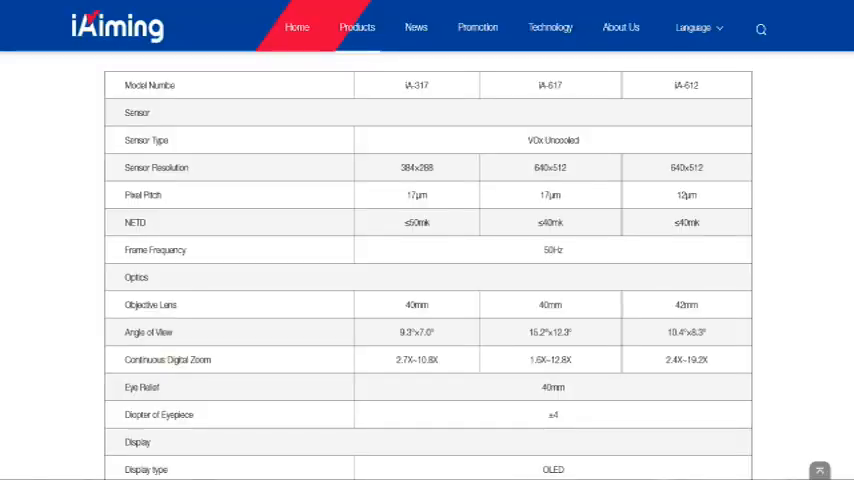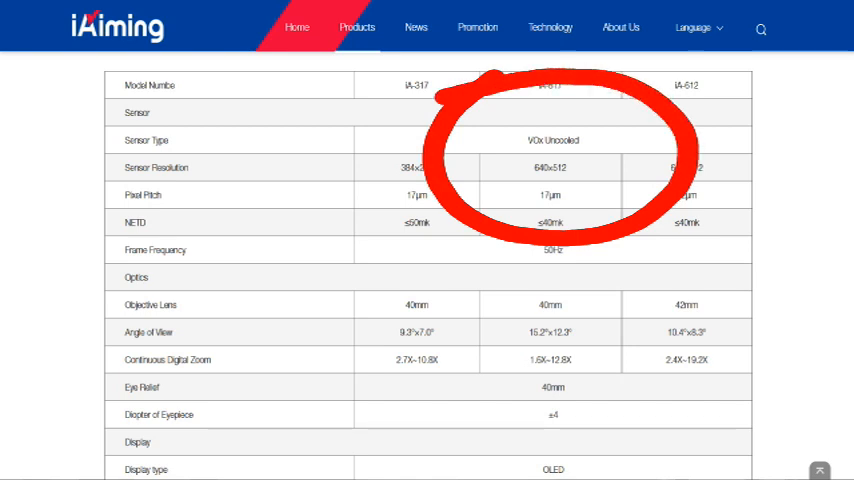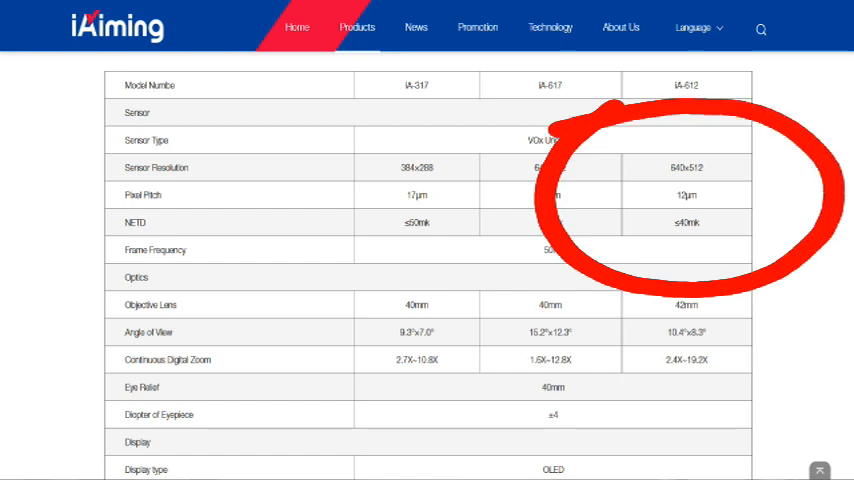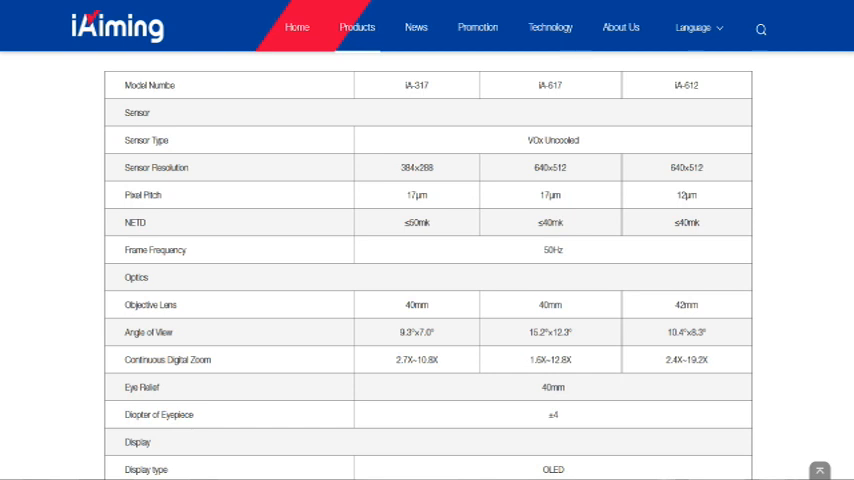The sensor is a 640 by 512 uncooled thermal sensor, and it gives a pixel pitch of 17 microns. So it's actually a fairly fine thermal image. You can get a better one, and that is the iAiming iA617, and that has a 12 micron pixel pitch.